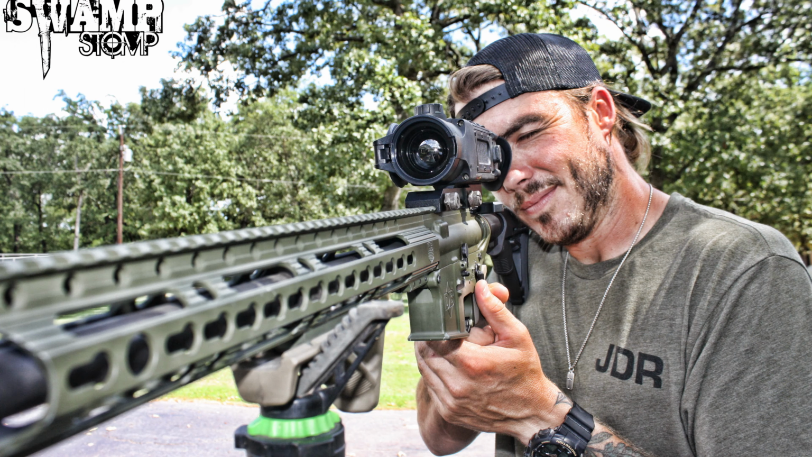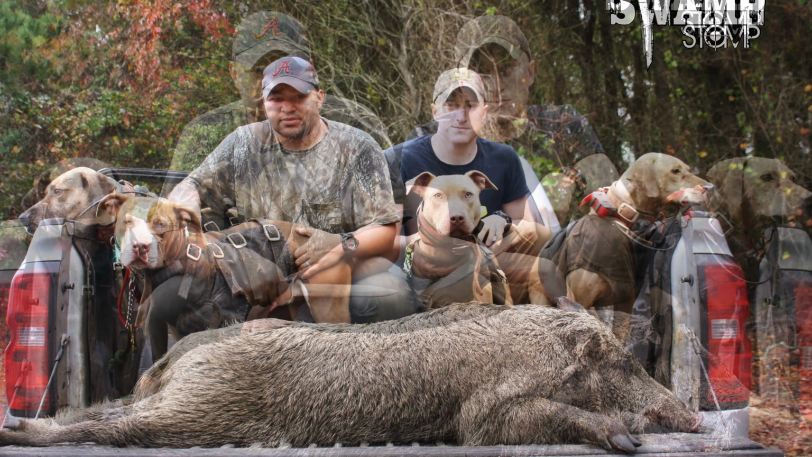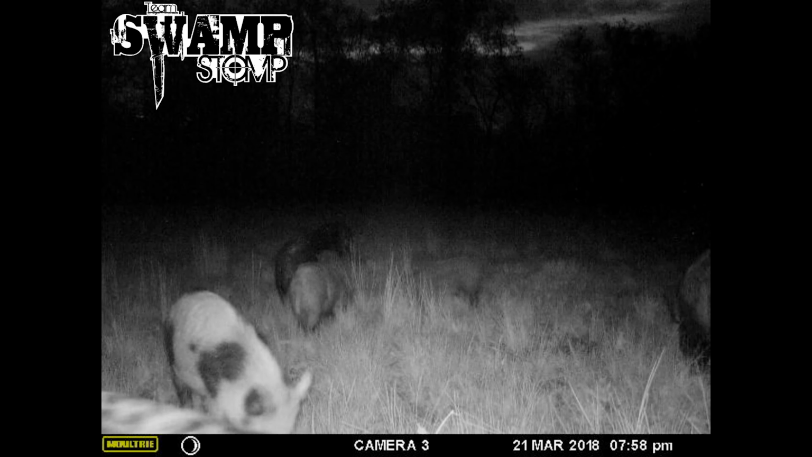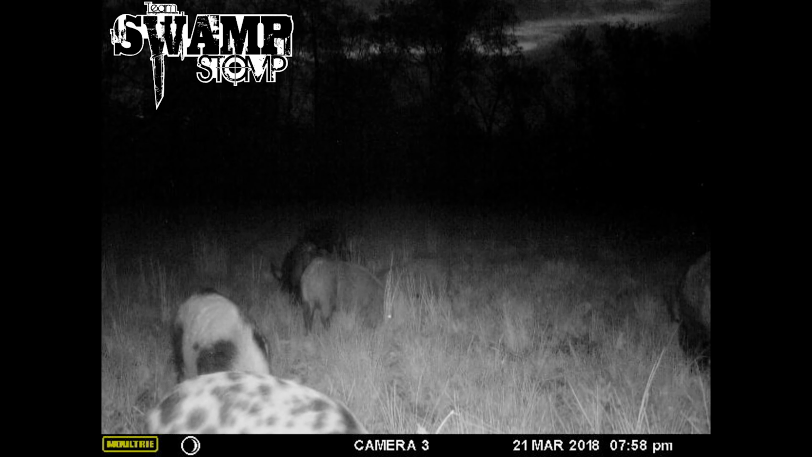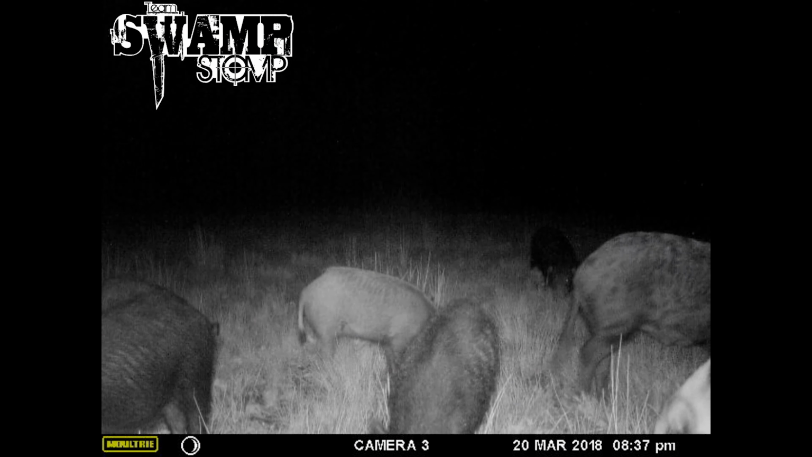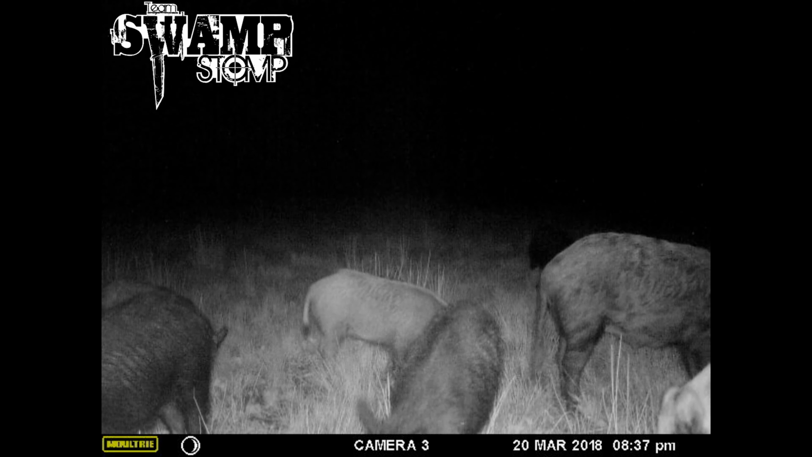We're doing it in every way that we can with dogs, with these thermal scopes, which make a huge difference in the success. With a standard spotlight or gun light, you may get 1 or 2 shots. With this, you've got lots of follow-up shots. Even if they're in some brush, you can still see them out there and knock down a few more. So this is really making a difference.